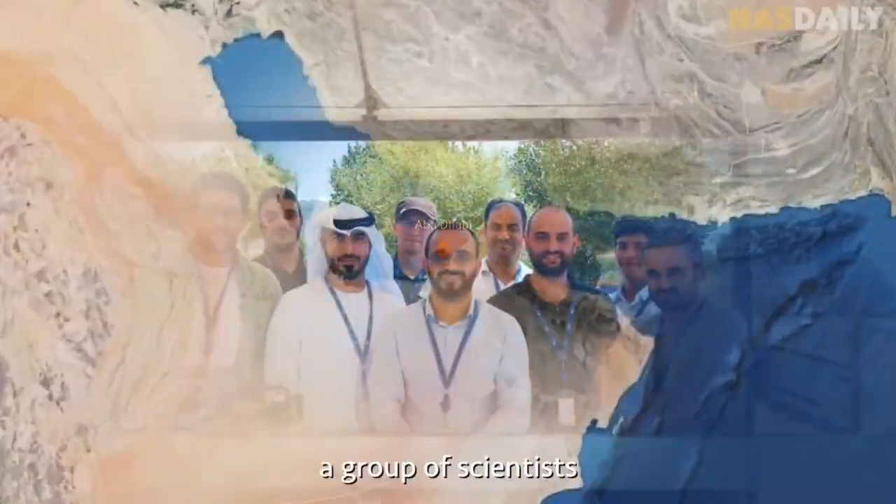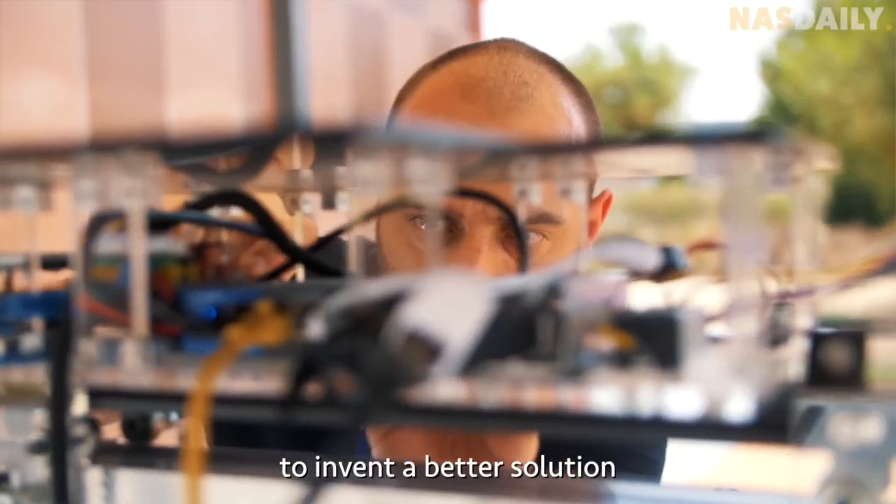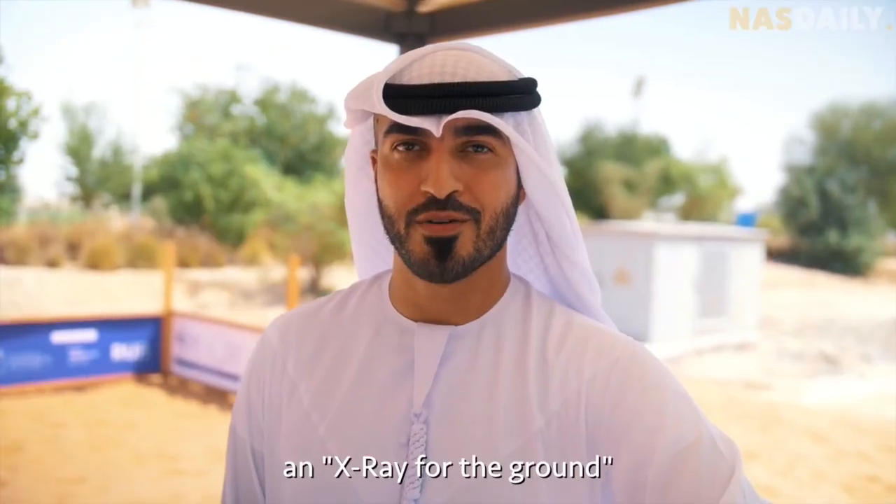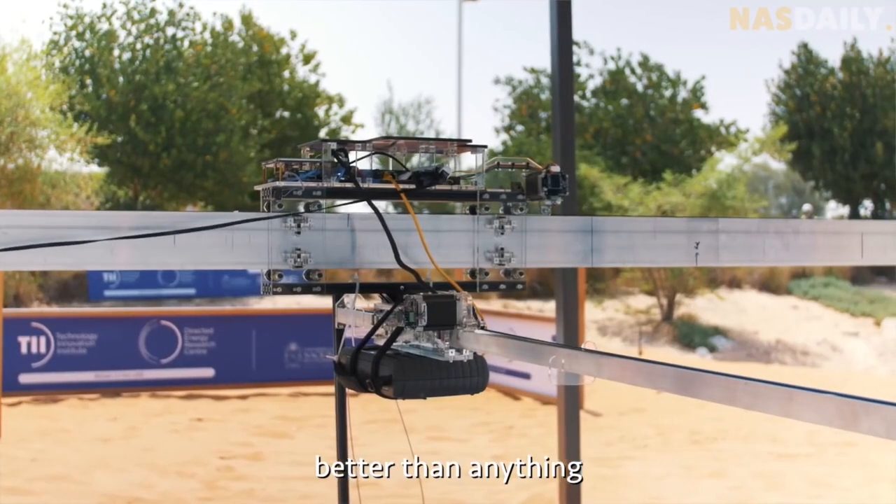In Abu Dhabi, a group of scientists came together from Colombia and Italy and France under the Technology Innovation Institute to invent a better solution. They created X-ray for the ground. It can detect landmines, plastic bombs, and wire bombs better than anything in the world.